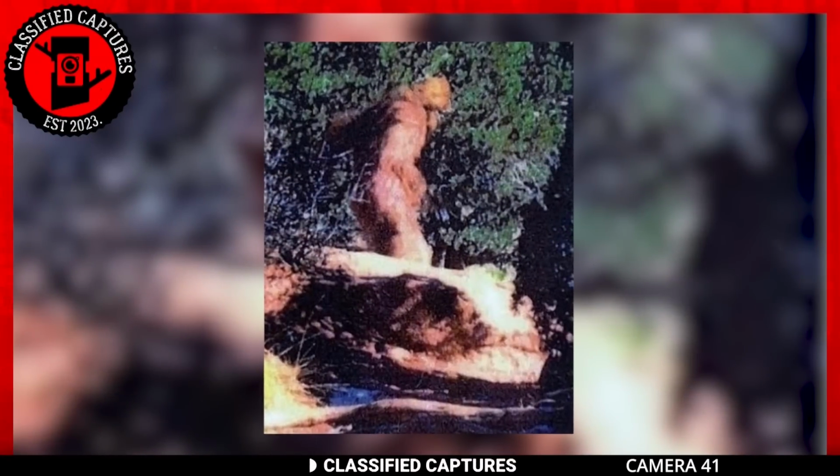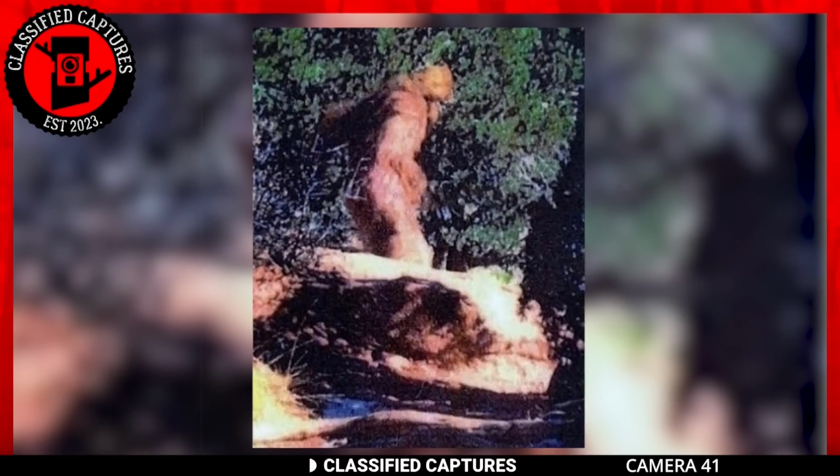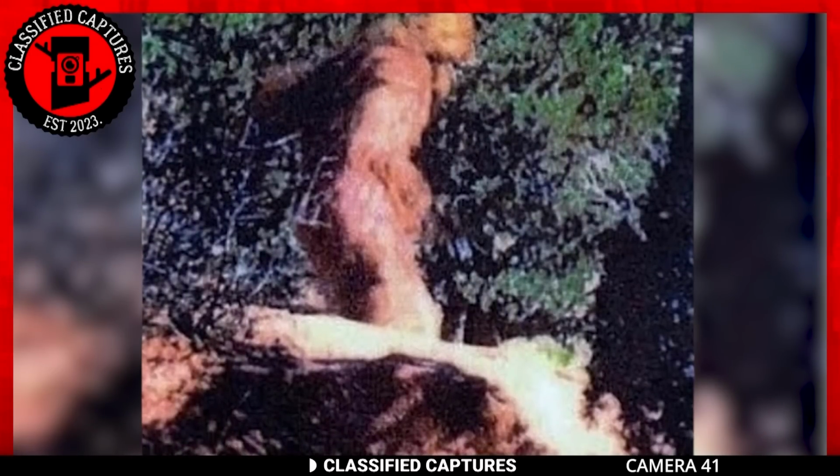Still on Bigfoot, let's dive into another piece of evidence in the ongoing quest to uncover the elusive Bigfoot. In this particular image, although it's not crystal clear, you can still make out some intriguing details. Here we have what appears to be a brown-furred Bigfoot standing tall in all its colossal splendor. The creature seems to be gazing downward, and there's even what looks like a sizable rock near its leg.